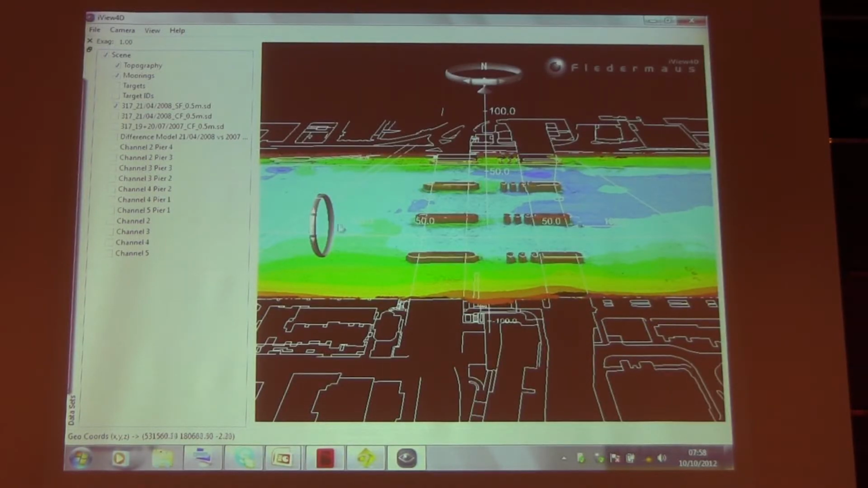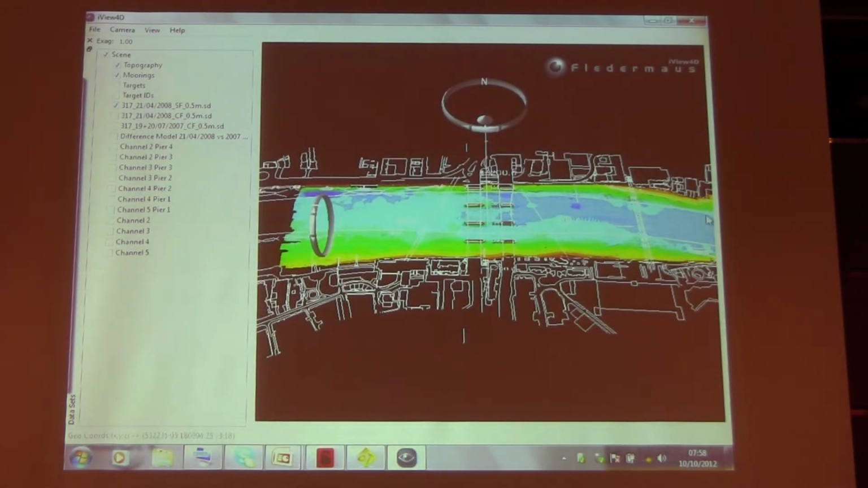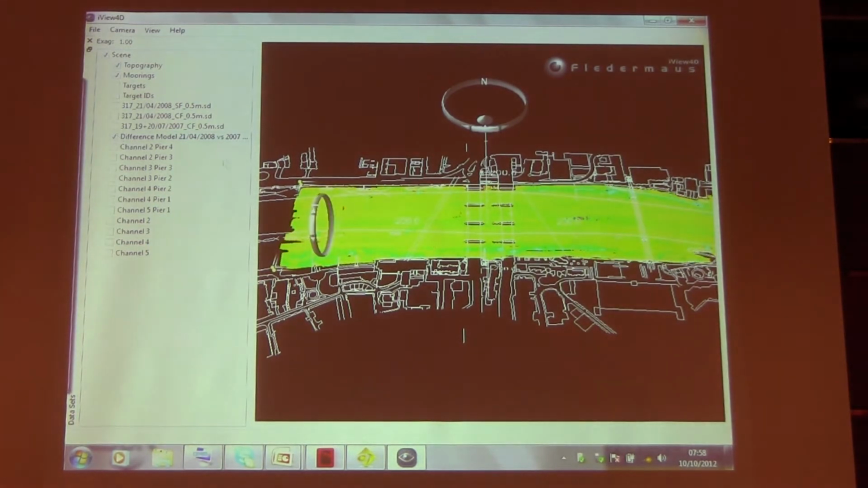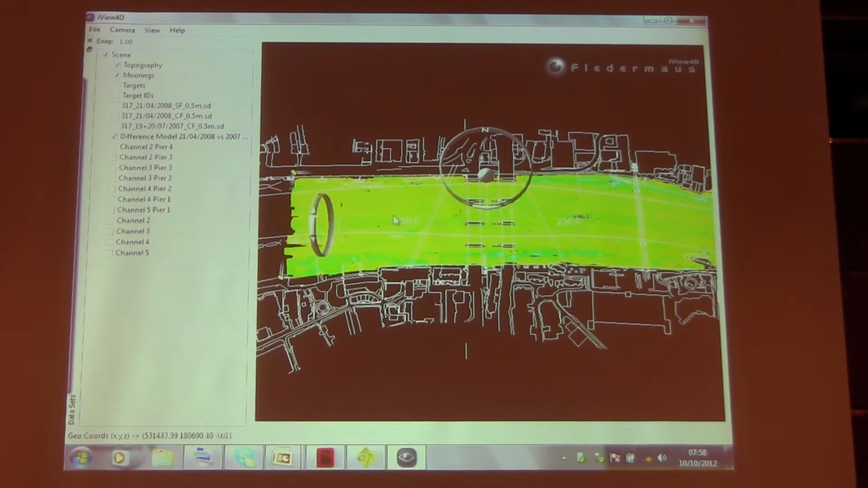But this is one of the scenes, the way we deliver our data to clients. We've got the full area with the Fledermaus, but you've got your X, Y, and Z depth down here. I mentioned about the difference models that we produce. So there's a difference model between 2 surveys. This is all the way back in 2007, 2008. And again, given to your client, he could run his cursor along, and you'll see that we've got the differences of a centimetre showing there.